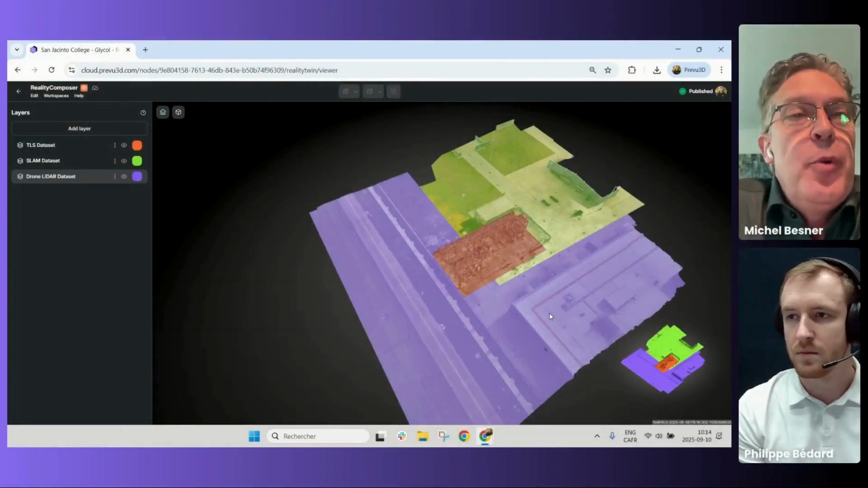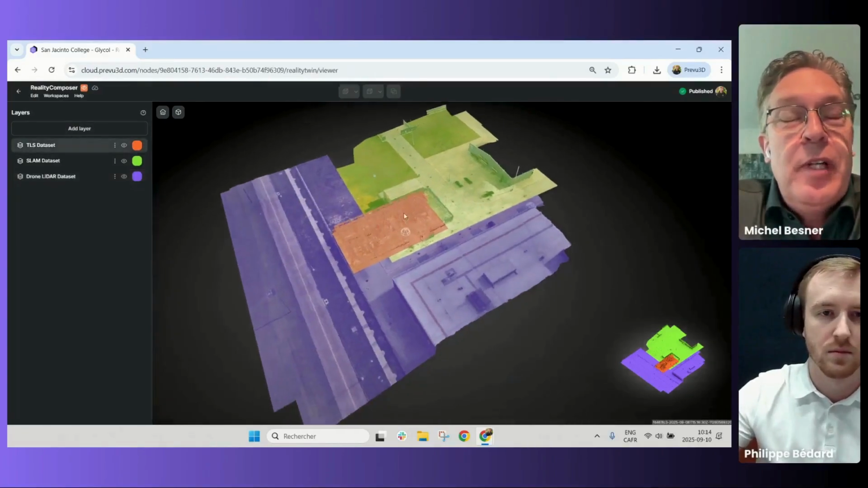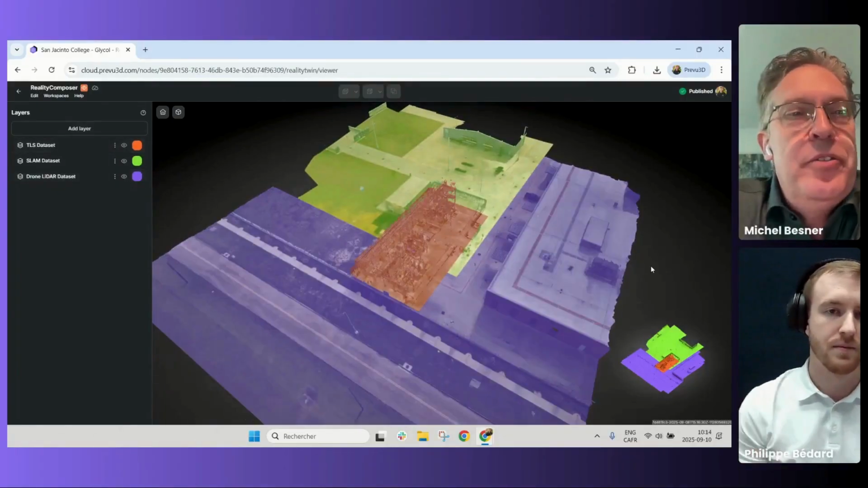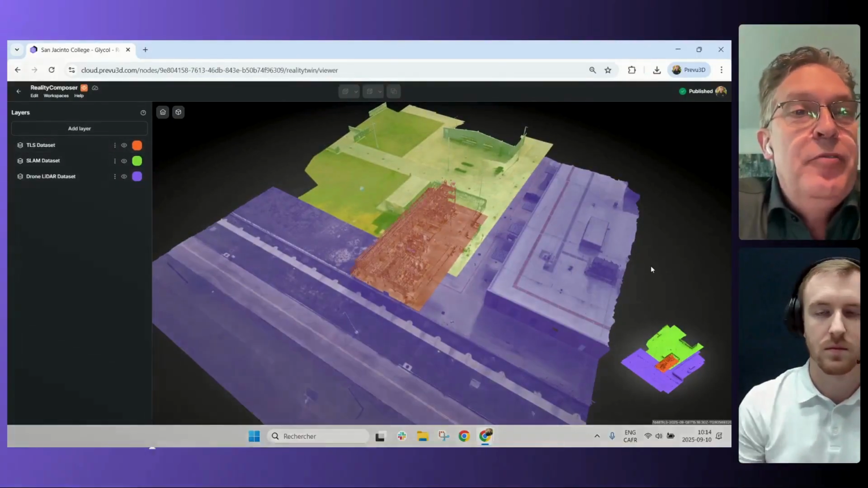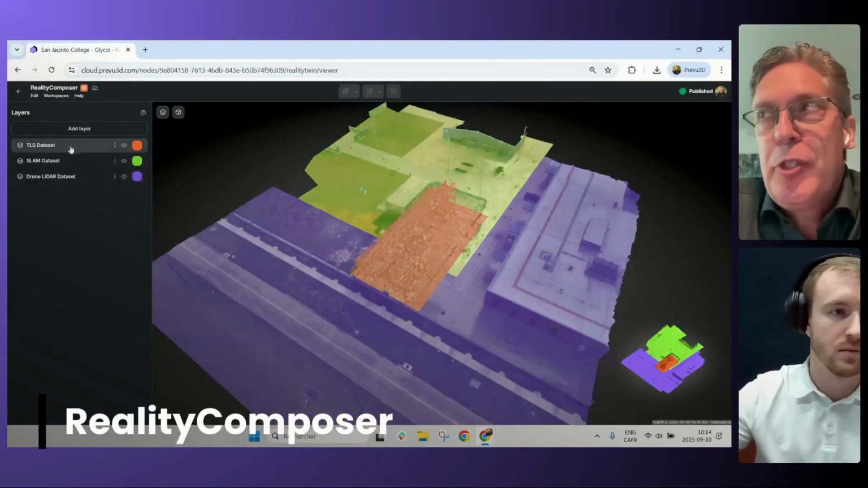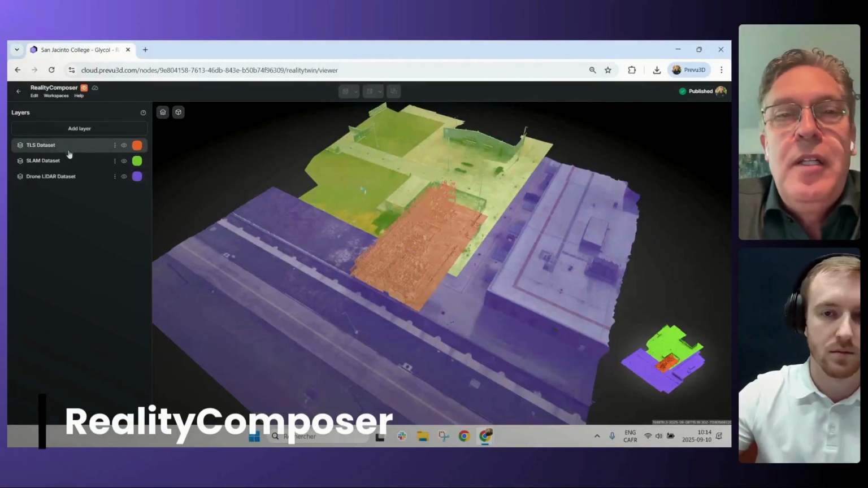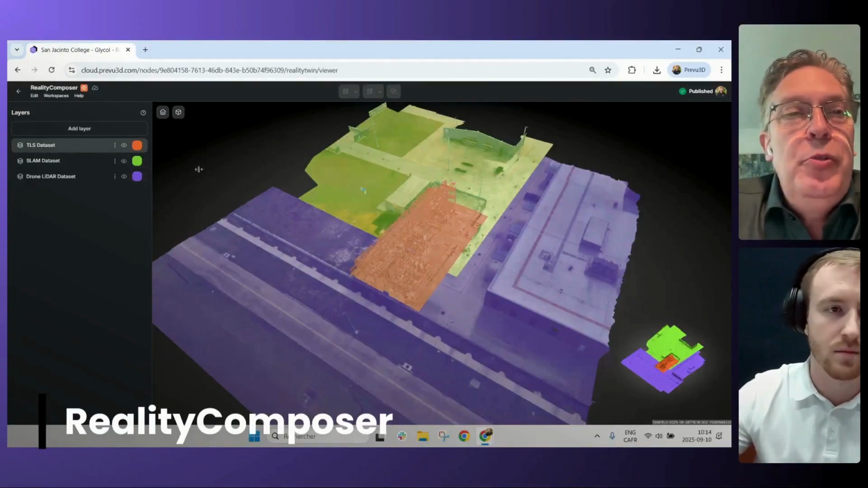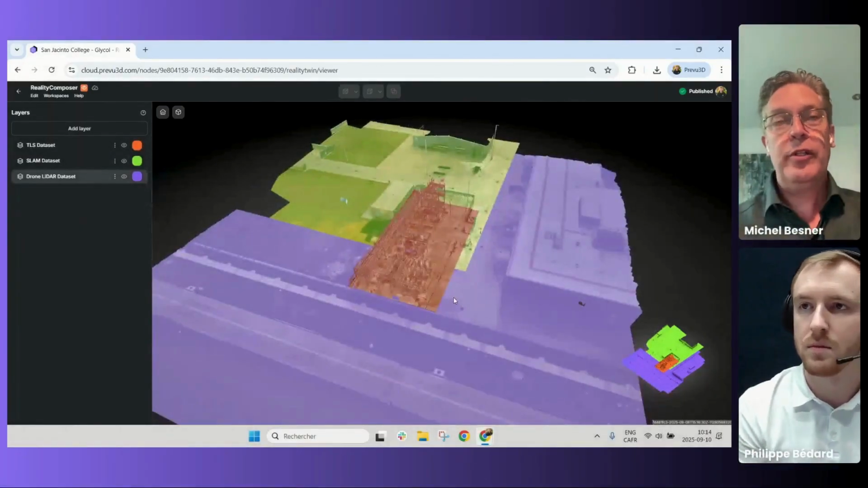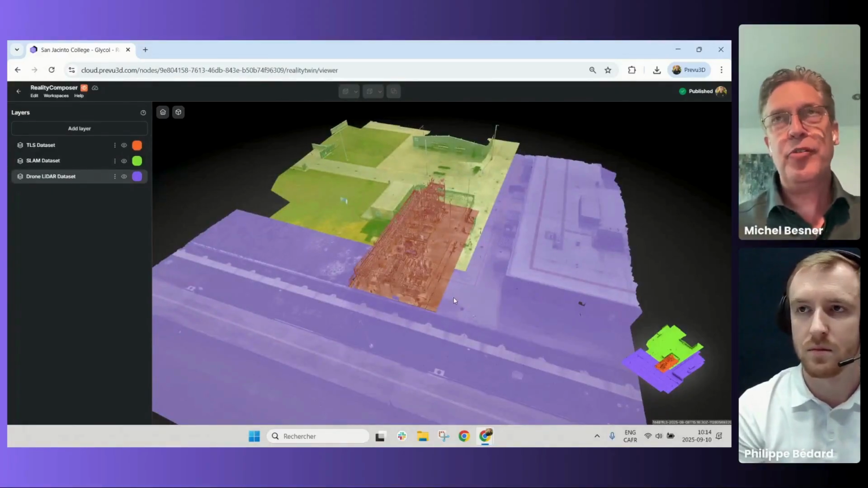And so RealityComposer, what you're seeing here, is exactly like if you've used Photoshop, where you can have multiple layers of data. So here we've got some drone LiDAR, we've got some SLAM, we've got some TLS, you can have some photogrammetry meshes as well. And basically we're able to layer things on top of each other. So there's a precedence on each layer, where the top layer has more precedence than the previous one.